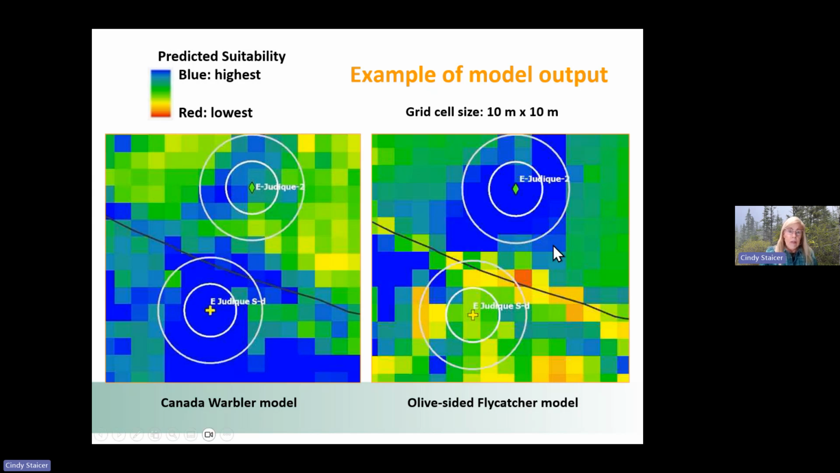And you can see here, these are the same 2 sites on both sides. On the left side is the Canada warbler model, and the little yellow cross is showing a site that we chose for Canada warbler. On the right side is that same site, but now this is the olive-sided flycatcher model.